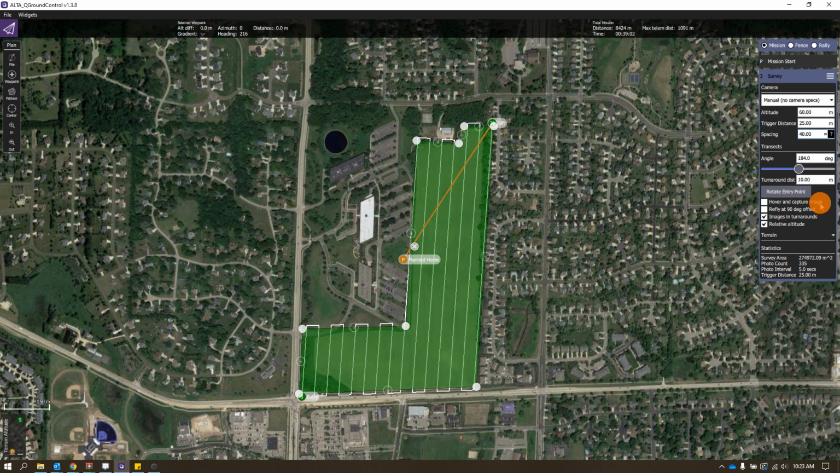The next thing we're going to do is we have this turnaround distance right here. This is the amount of distance outside the boundary that you want it to fly. So this is set to 10 meters. Depending on you, I always like to fly a little bit more than I need. I'll usually set this to around 20 just to get these out a little bit further, just to make sure I have everything that I need within the boundary.